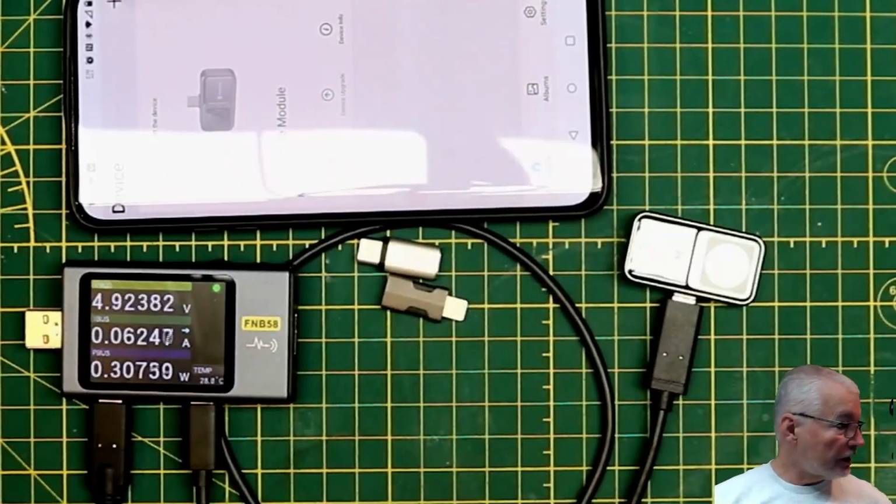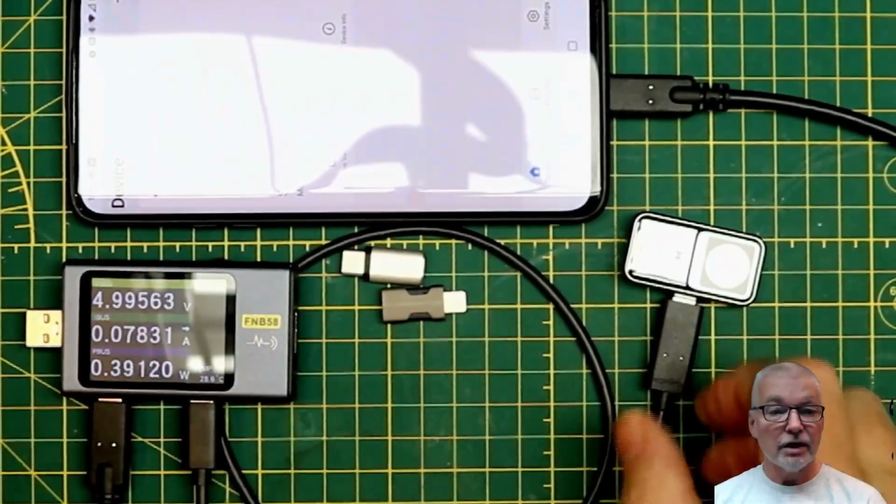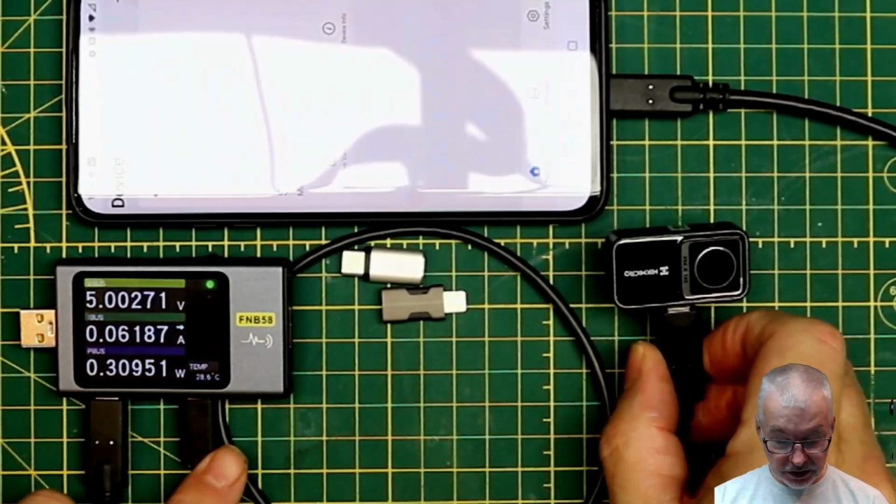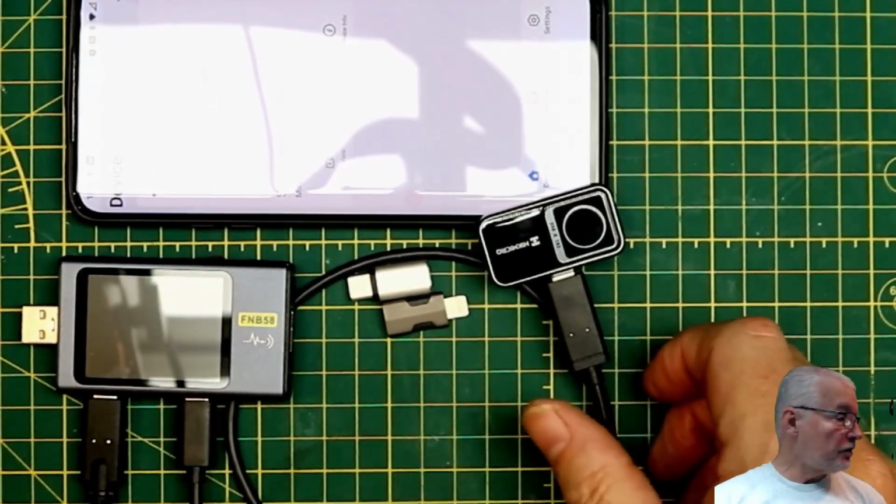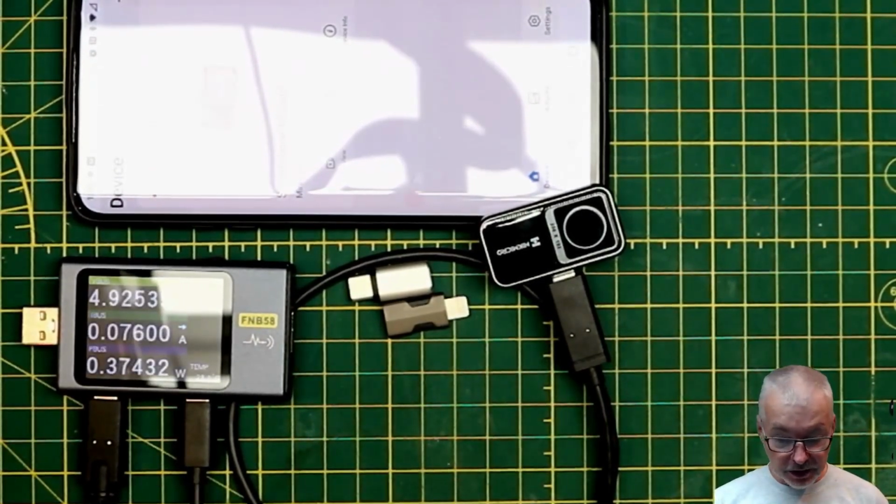I tried connecting it into my phone. I'll do that again. It's powering up, but it's not recognizing through my power adapter what's being drawn. Still the same power and current though. But right now you can see it doesn't take a huge amount of power, and it's in line with what the documentation claims for its power consumption.